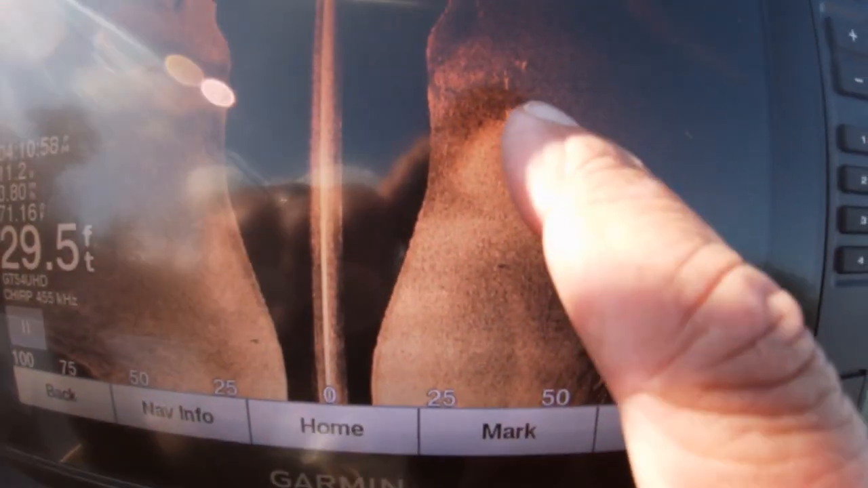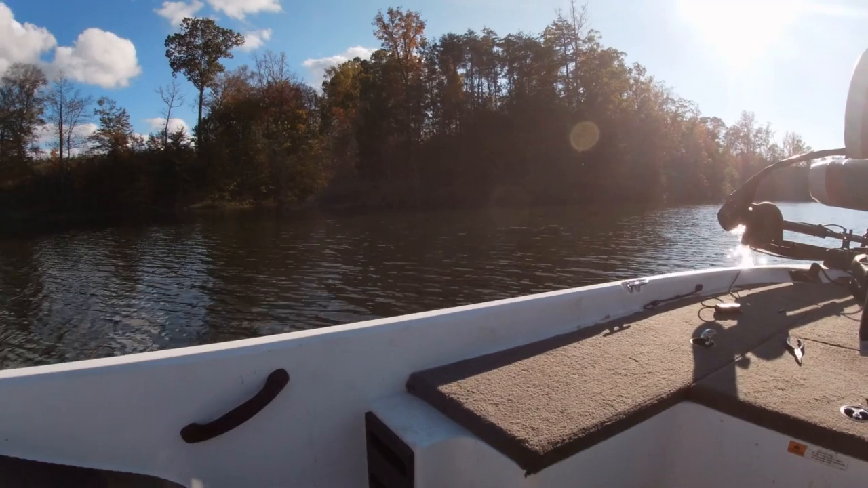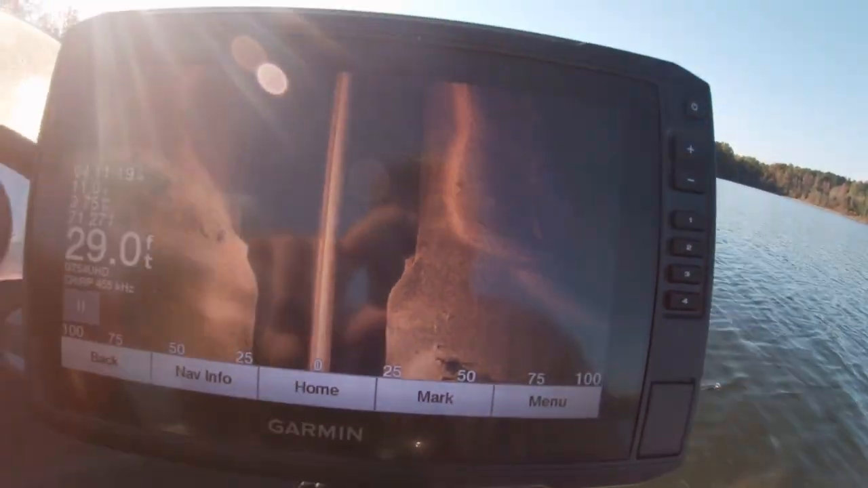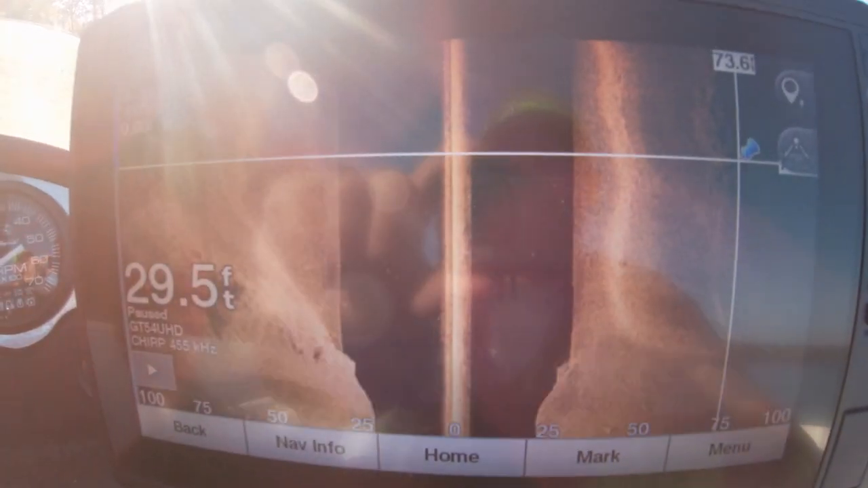That's a shadow line for the creek channel. Like it's got a bunch of rocks and stuff on it. And you can see in relationship to the bank of where we are. And so your side imaging can really aid you. See, there's something sticking up off the bottom right here, and I'm going to actually mark it, and I'll come back. I'll go here and mark, and then back.